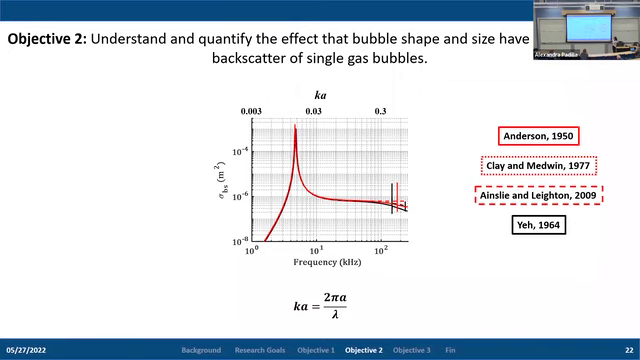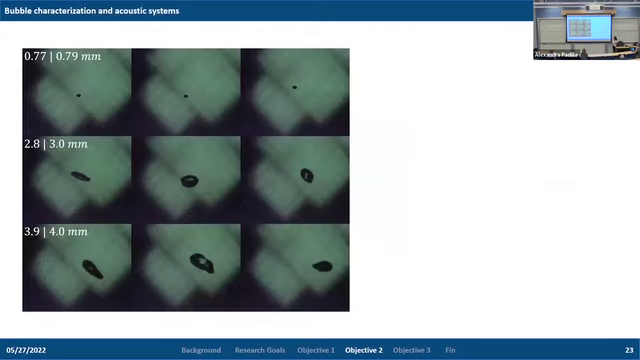But as we start to increase either bubble size or the frequency that we're using to study these bubbles, the models begin to deviate from each other. And this deviation, when we start using acoustic inversion techniques, can create bias in our inversion for bubble size. And so what we did was we looked at 3 different bubbles. We generated 3 different types of bubbles: a small, pretty oblate spheroid bubble, and then a medium-sized bubble and a large bubble that were non-spherical and also wobbly in shape.